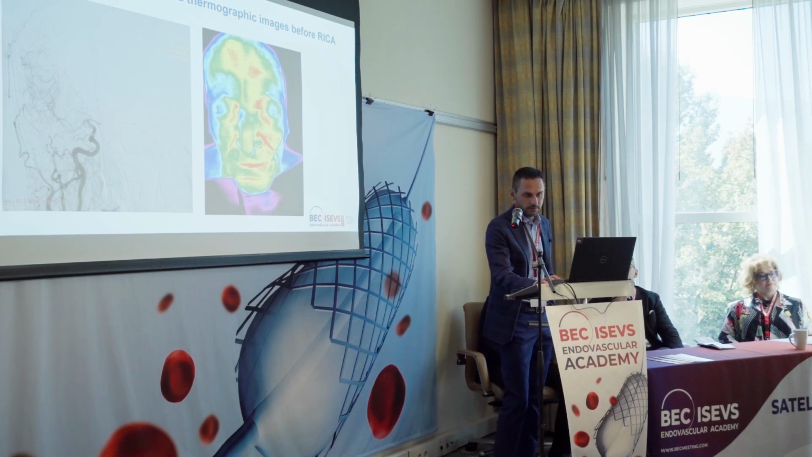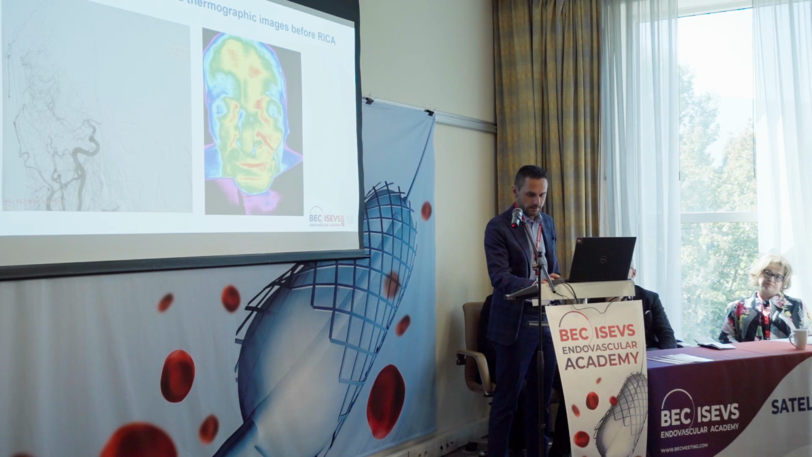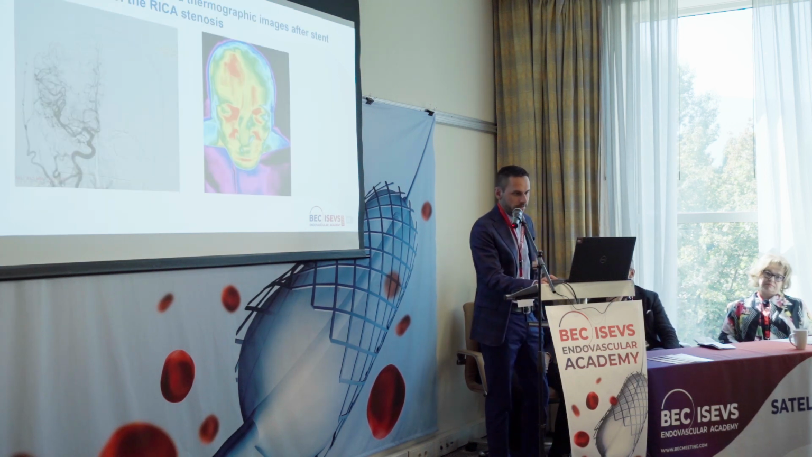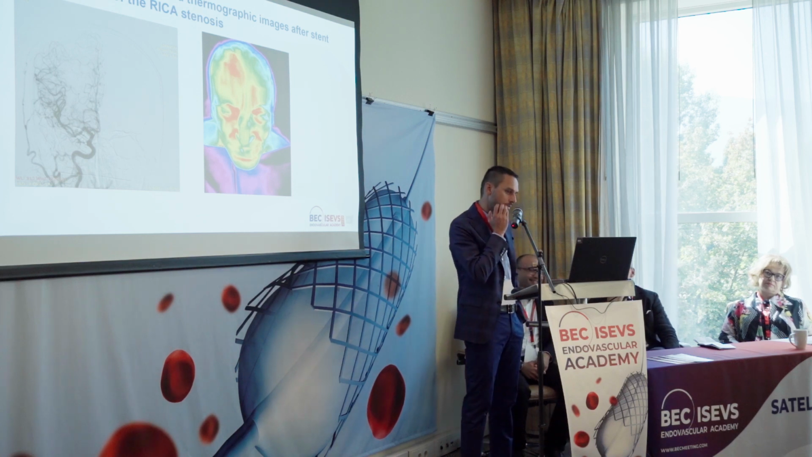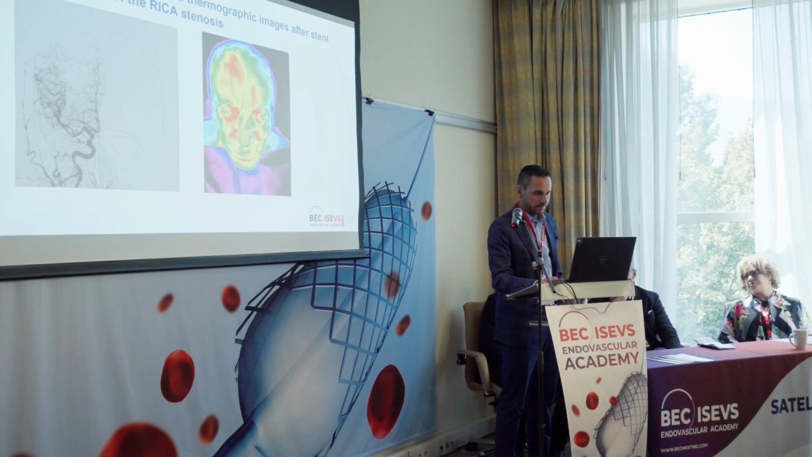And on the thermal camera, we see this difference of temperature in the brain. This is the recanalization, and this is after recanalization. We see the normal temperature of the treated zone.